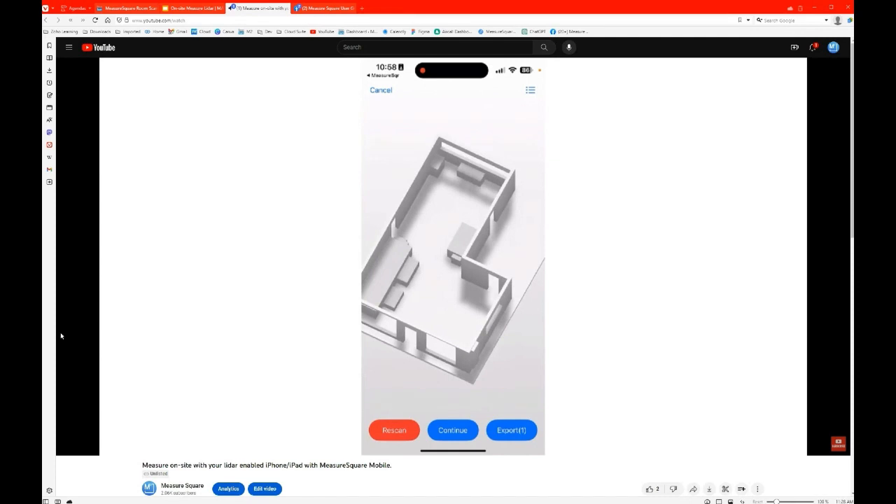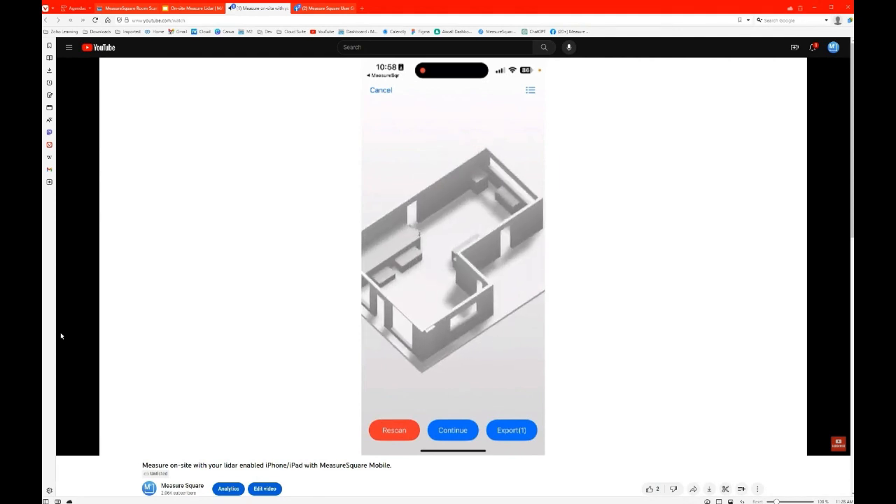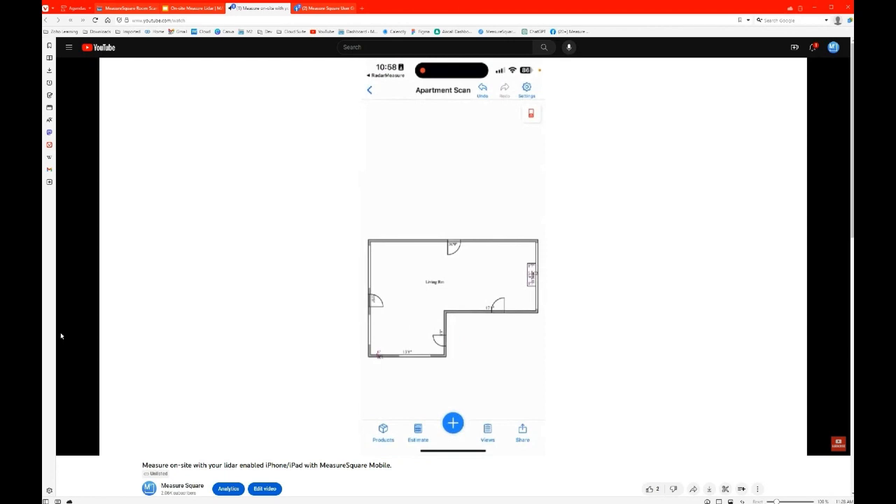I can hit rescan if I want to redo it. Yes, this is being recorded. And I can hit continue if I want to do more rooms. That's the middle option. And then I can hit export. That will jump us into MeasureSquare Mobile. So now I just hit export. And now we're back in MeasureSquare, just like you're familiar with on an iPhone or iPad.